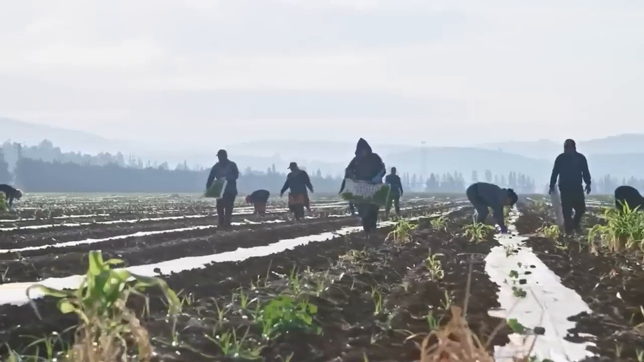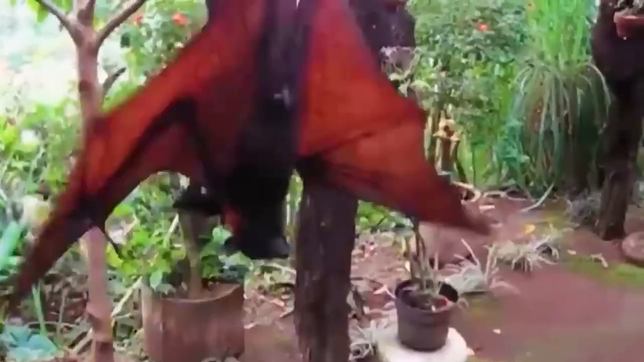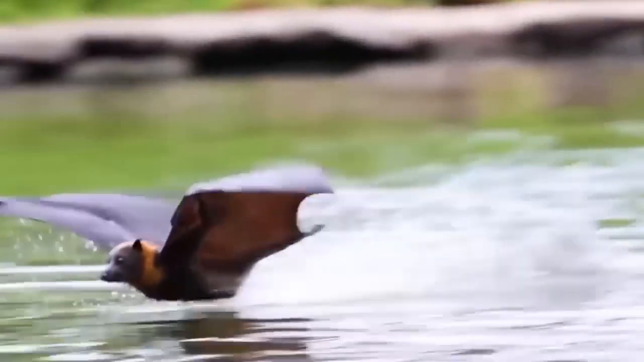Imagine you're a farmer, excited to start your day and work in the field with your animals. But when you arrive, this is what you see. Not a pleasant sight, right? Well, that's exactly what happened to this farmer who encountered the world's largest bat in his field. It's so big that people refer to it as the flying fox.